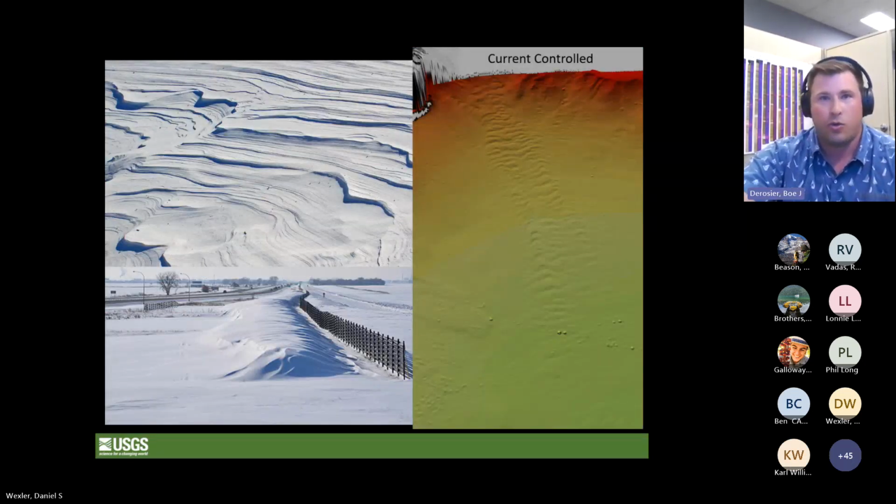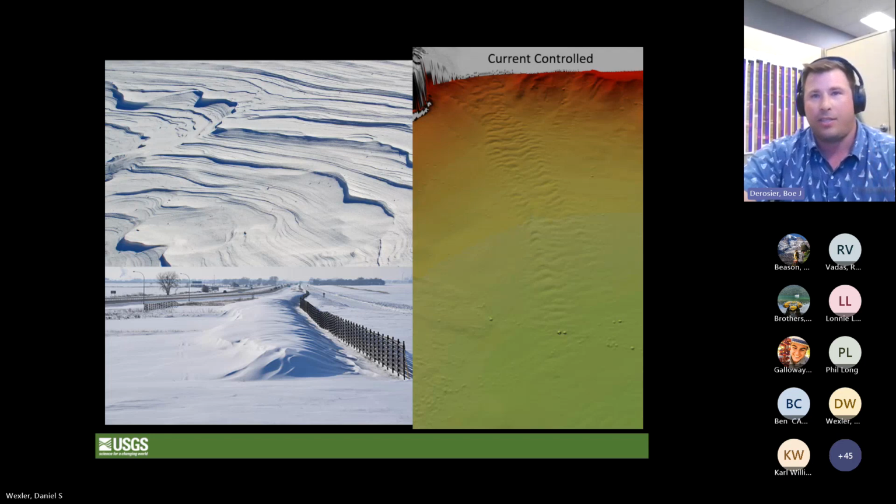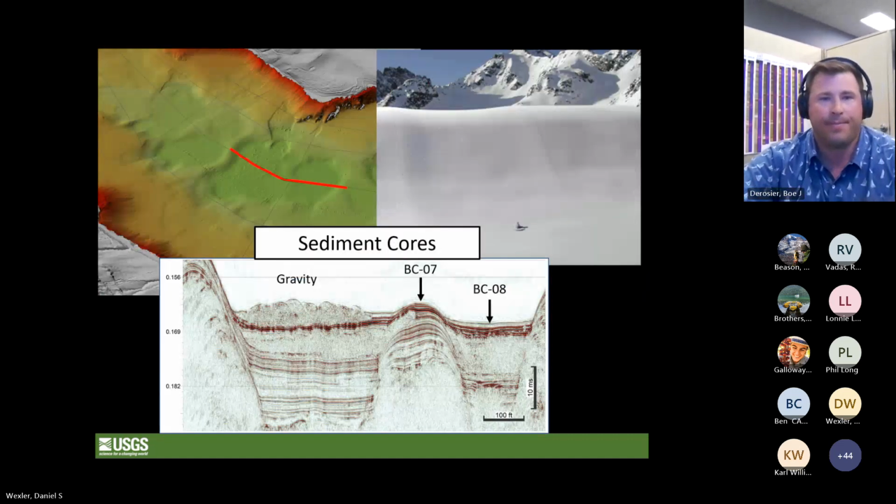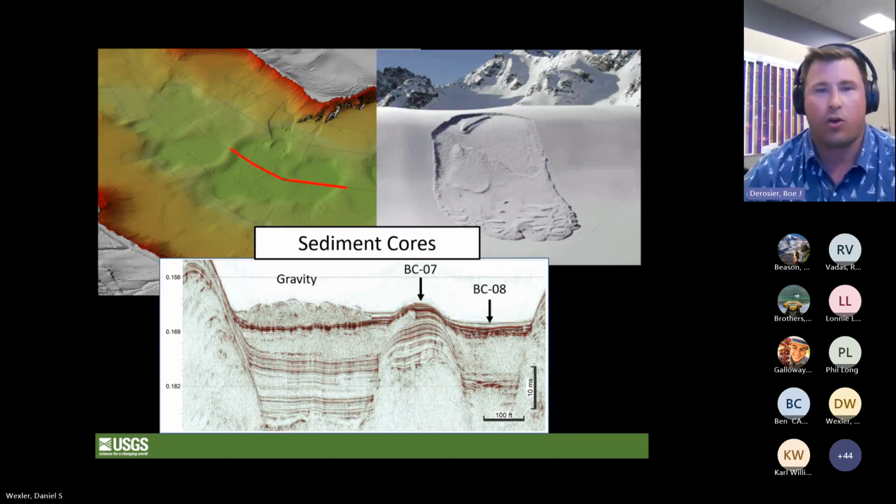Here we have current controlled deposition, and this is going to be when we're controlled by some sort of flow. Here we have the cold, dense water coming from the Stehekin Delta on the right in our multibeam data. That's going to be creating this hyperpycnal flow that's going to create these bed forms. So here we have an example of current controlled deposition that's very similar to what we see when snow wind blows and we have snow drifts.